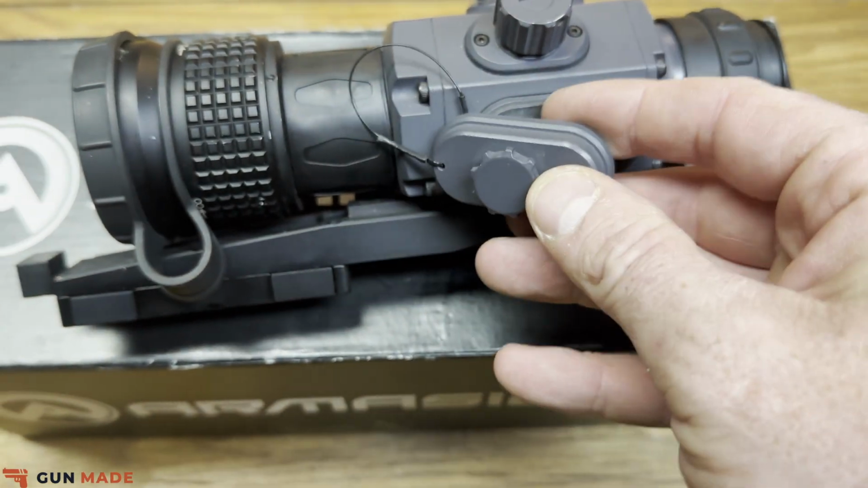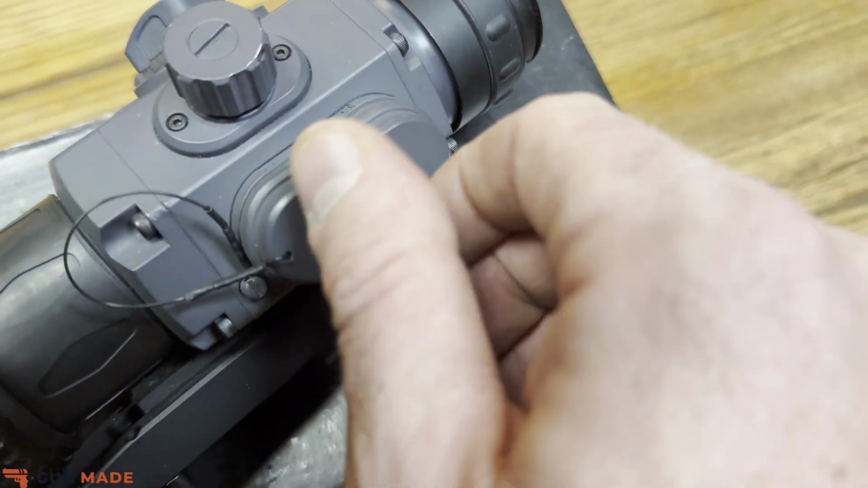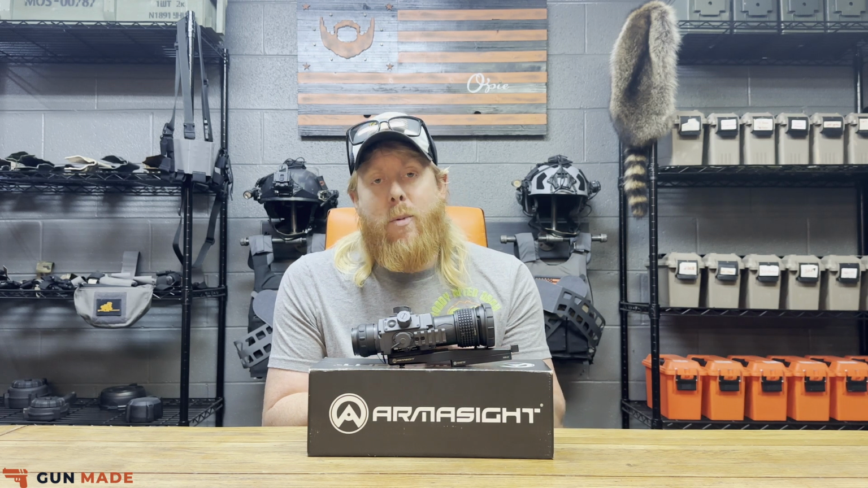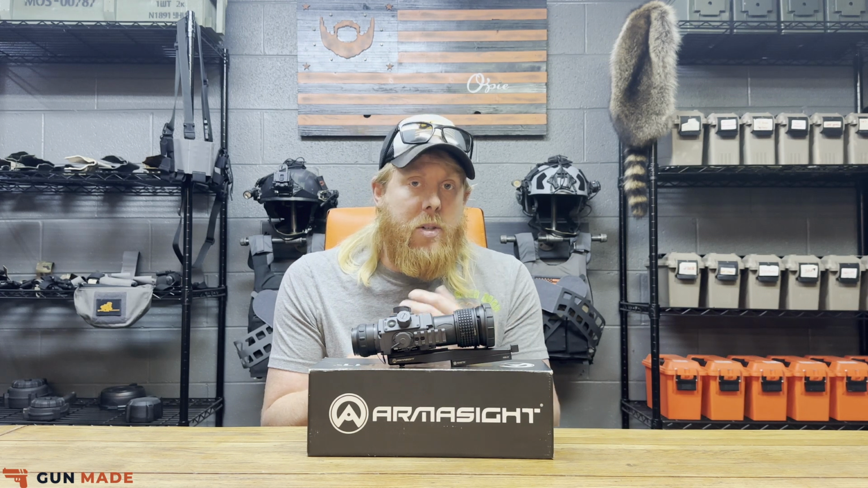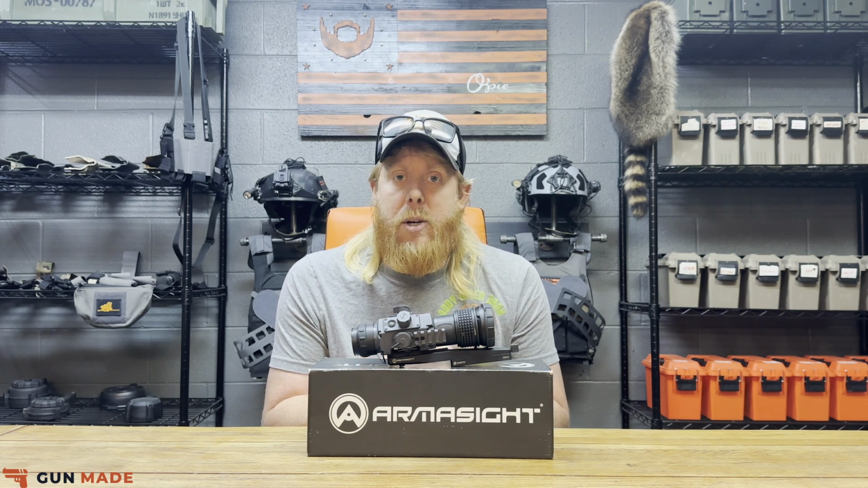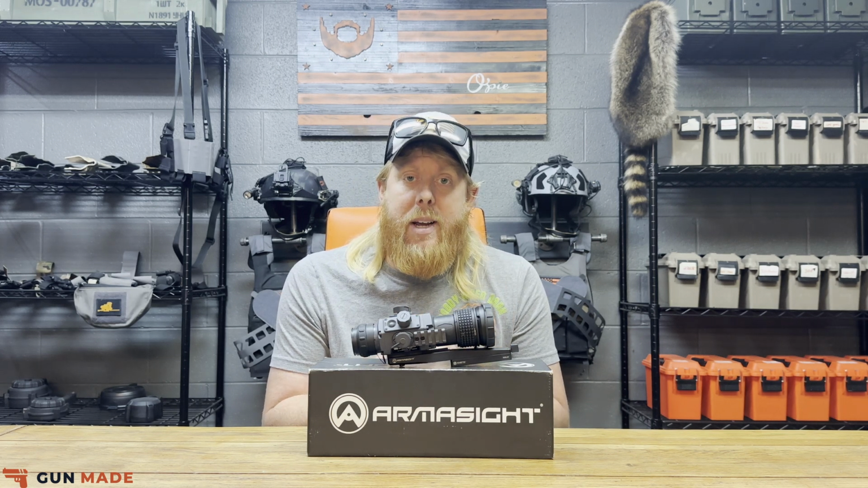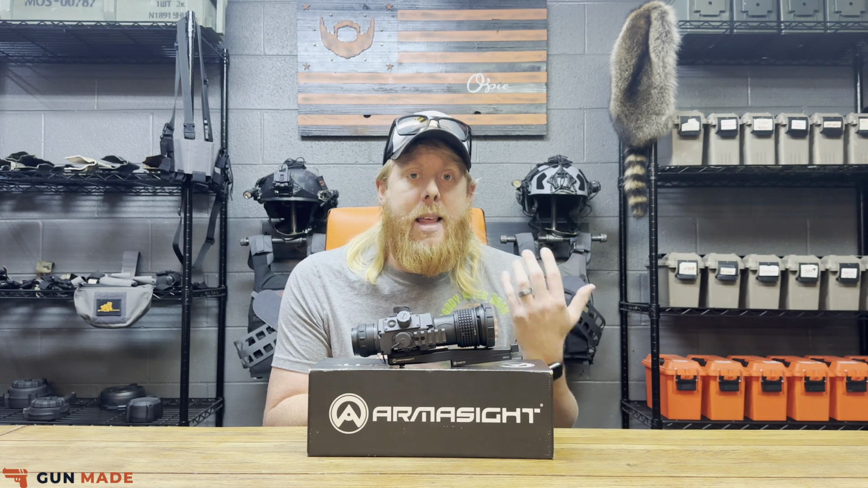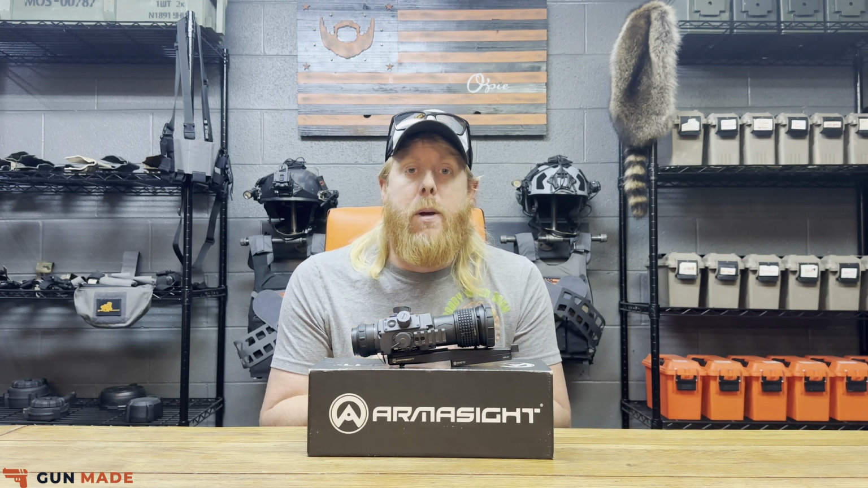I will say we definitely had some battery draining issues with this thing. I have recently purchased some rechargeable CR123s, and that was nice to have because I could simply come back. They don't take very long to charge back up, and I was able to quickly swap between those if I needed to. Now, it does have a battery low indicator. It's going to alert you when that battery is starting to die. So if you have that moment to go ahead and change them out, you can, or know that it's going to be coming up in the next few minutes, and that's something you need to be aware of. But that's a pretty awesome little setting and alert built into this system.